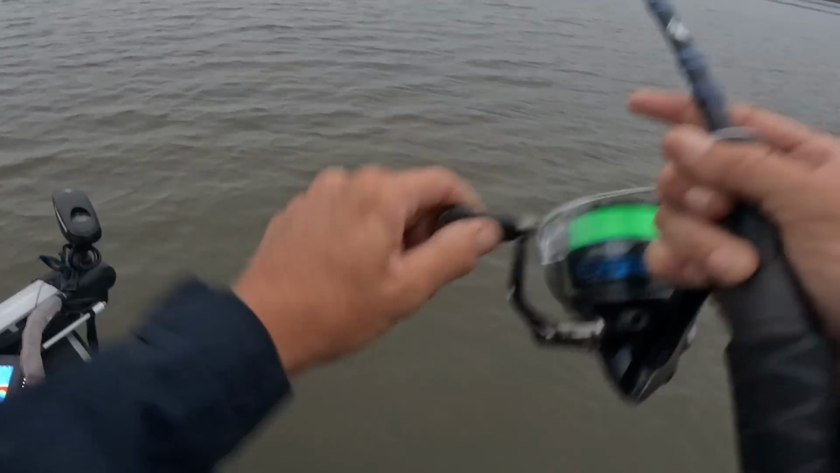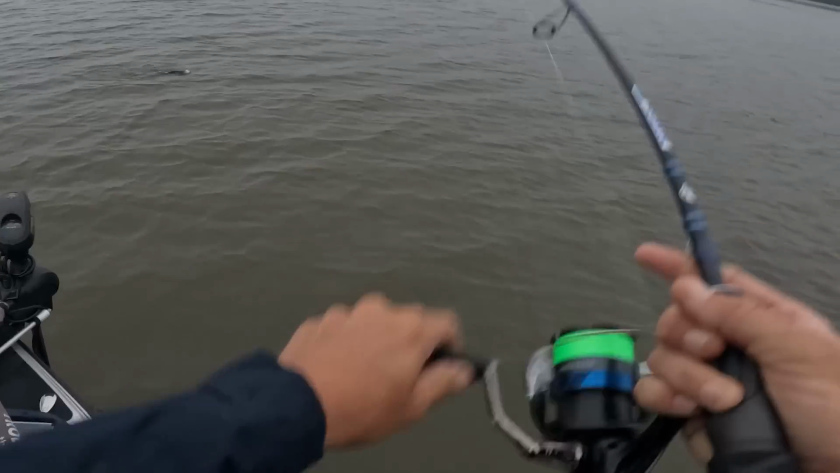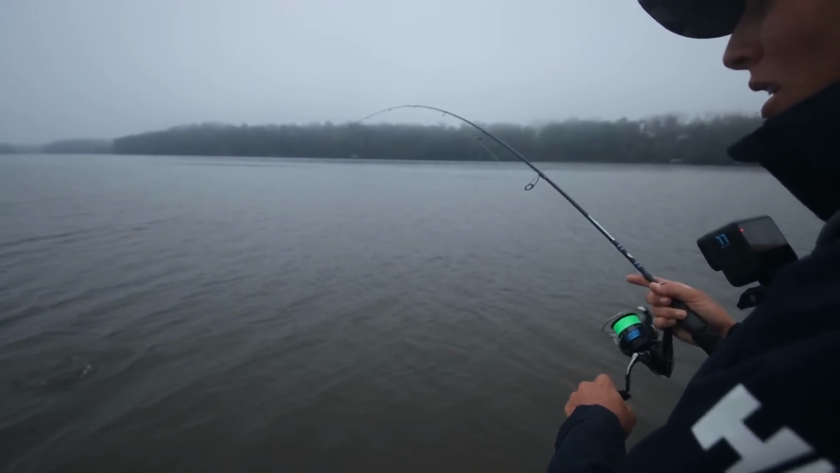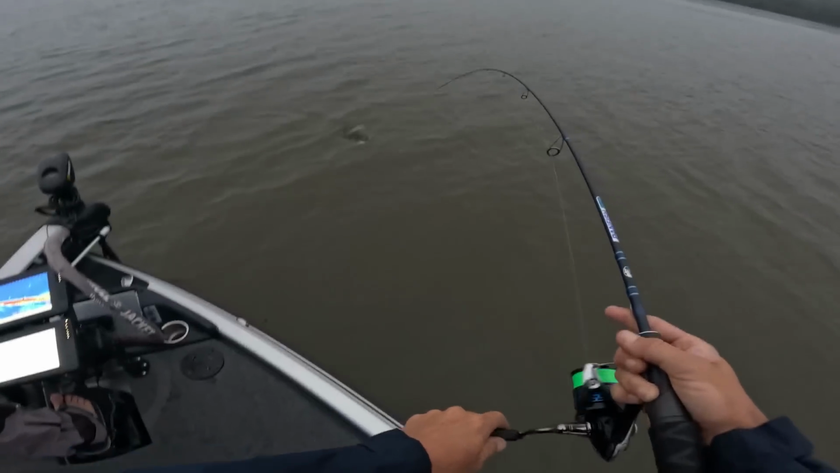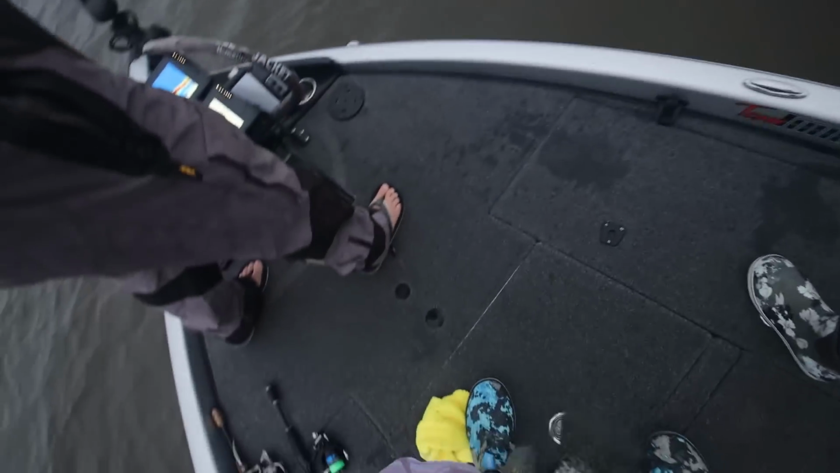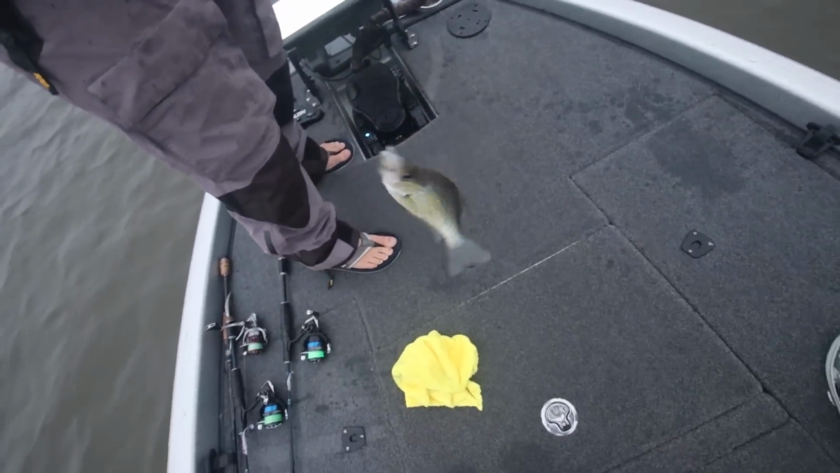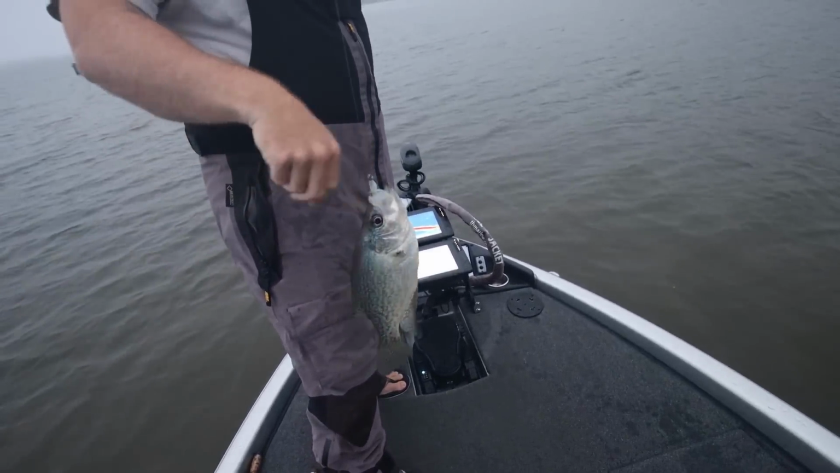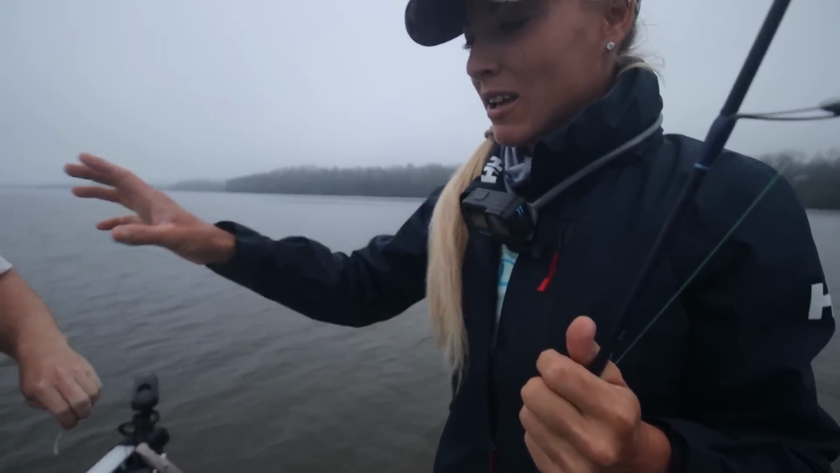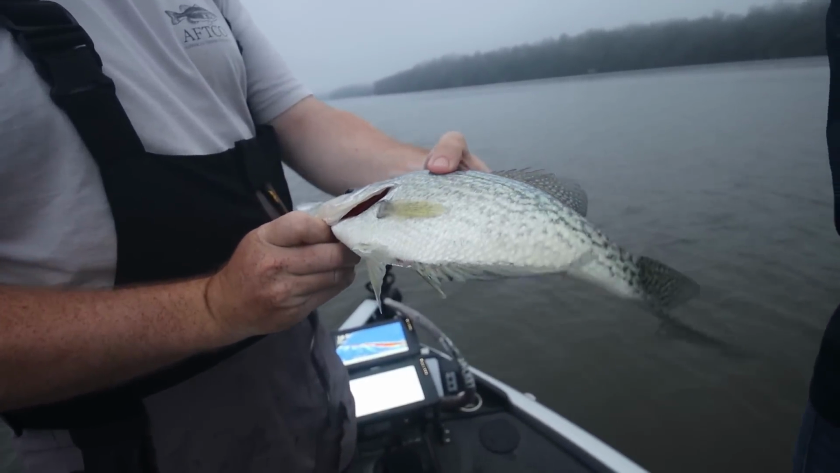Oh my God. I didn't even see him eat it on the screen, but big crappie. Good eater. Nice one. Look at that, just like that, after a couple casts. Swing him up here. Woo! That's a big boy for me. I'll take it. All right, guys, so we're gonna show you exactly what we're doing and how we're doing this today. But, oh my God, there's my first beautiful crappie.